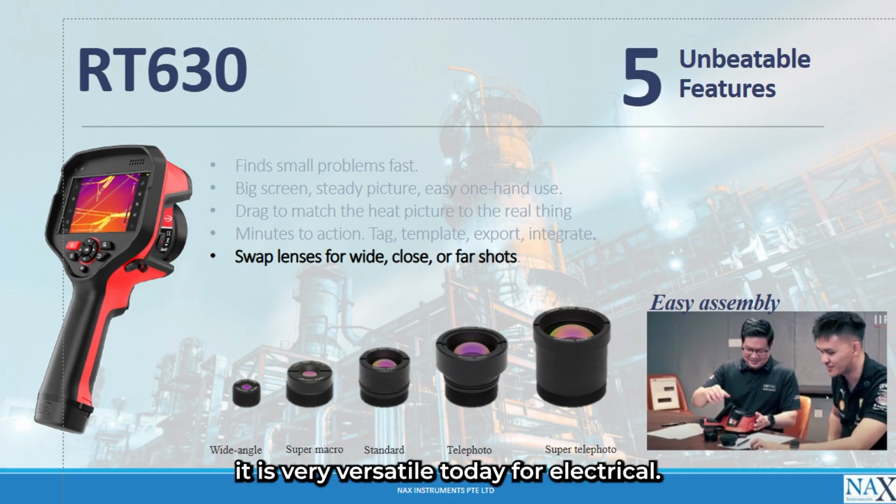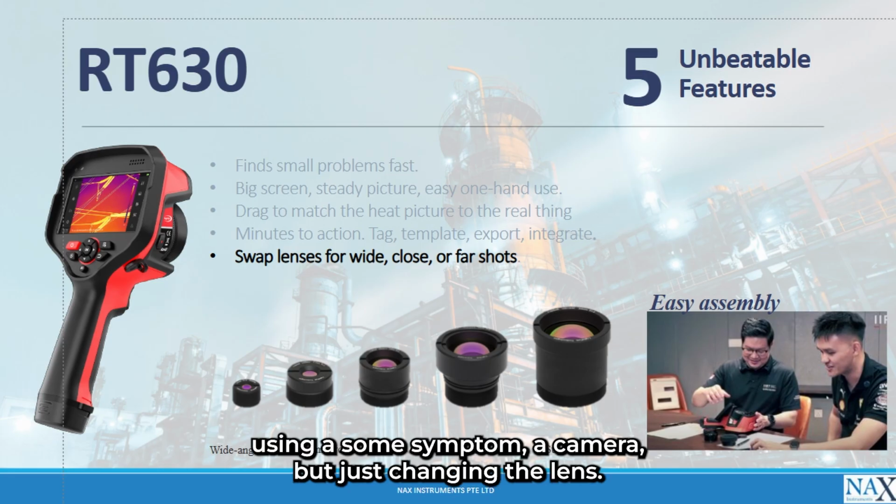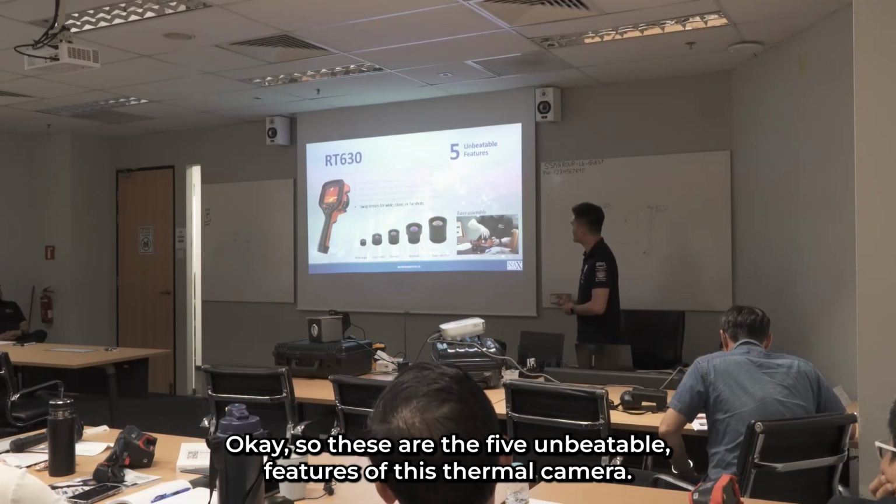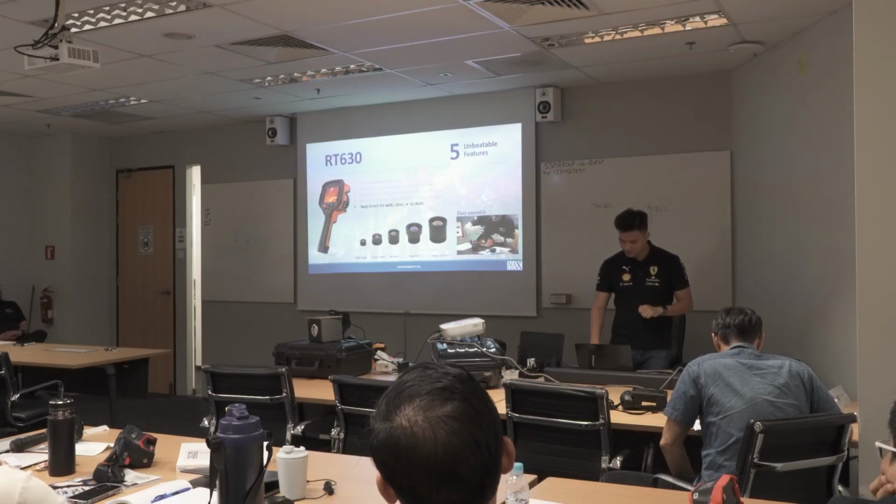Today, far electrical, I can see. Confined space, wide angle, I can see as well. If I'm looking at small electronics, I can also see using the same thermal camera, just by changing the lens. Okay, so these are the 5 unbeatable features of this thermal camera.